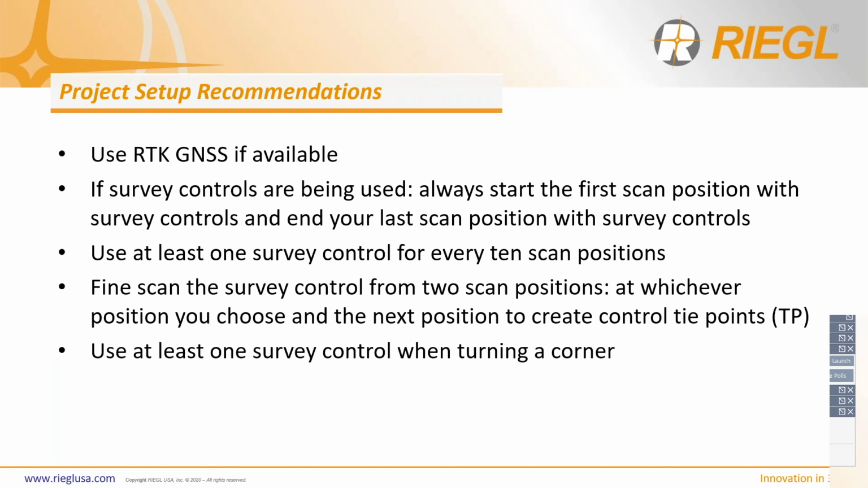If survey controls are being used, always start your first scan position with survey controls and end your last scan position with survey controls. If any of you are users of ours, you know about closing the loop with your project. You want to start and end pretty much in the same position, so that you know that you have a complete point cloud. So always begin and always end your last scan position with those survey controls to close your loop.